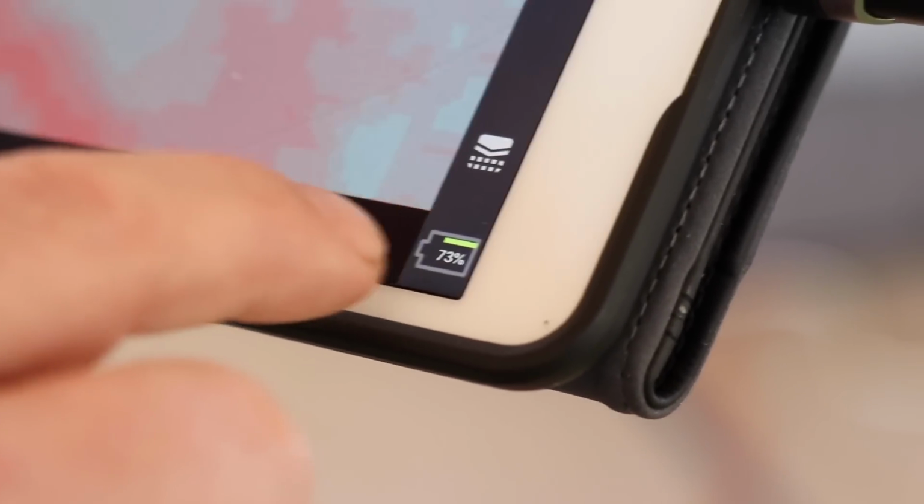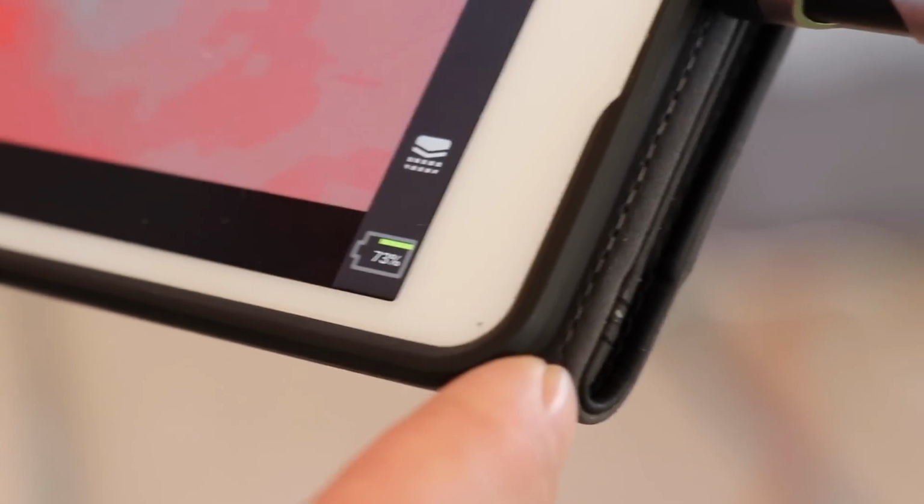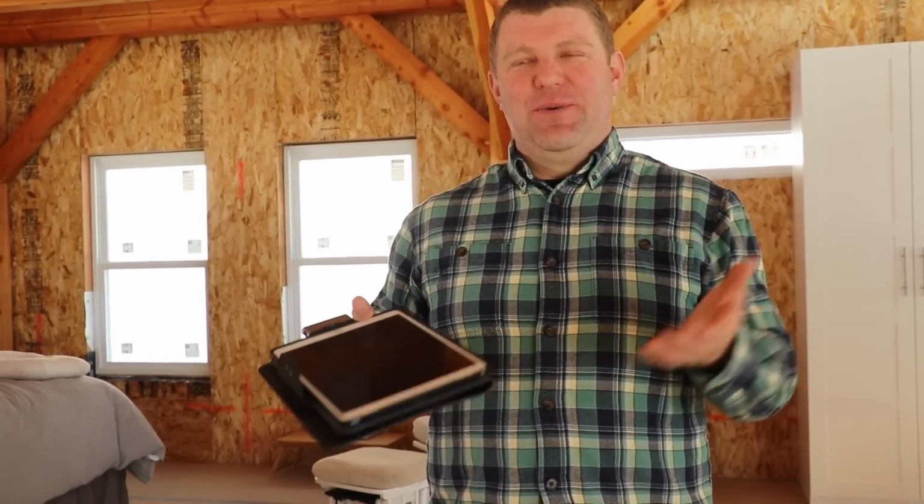The app does help you keep an eye on the battery life of the camera by displaying the battery status in the corner. Super fun, right? Okay, it's moderately nerdy. So it's a really cool technology, but why would you care?